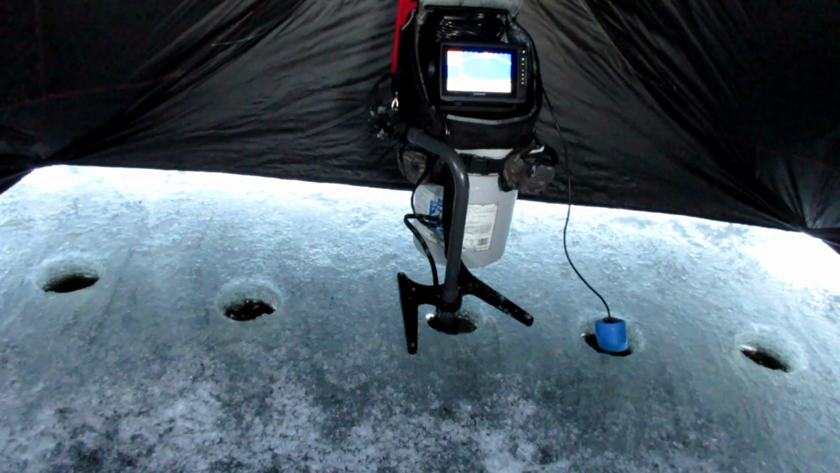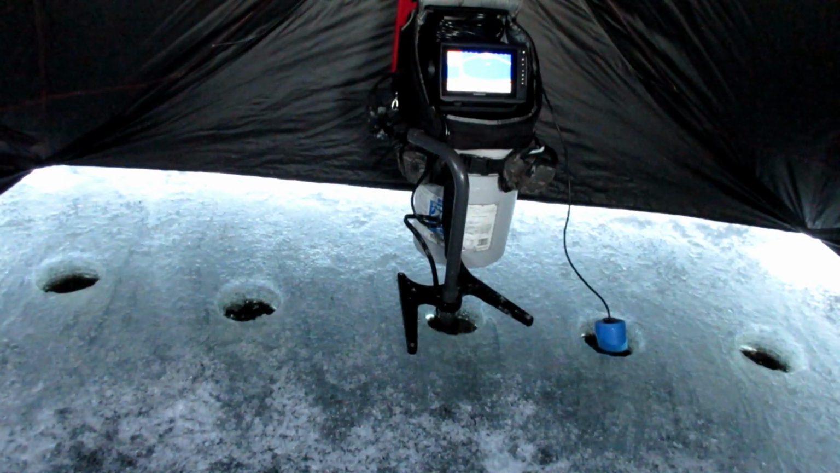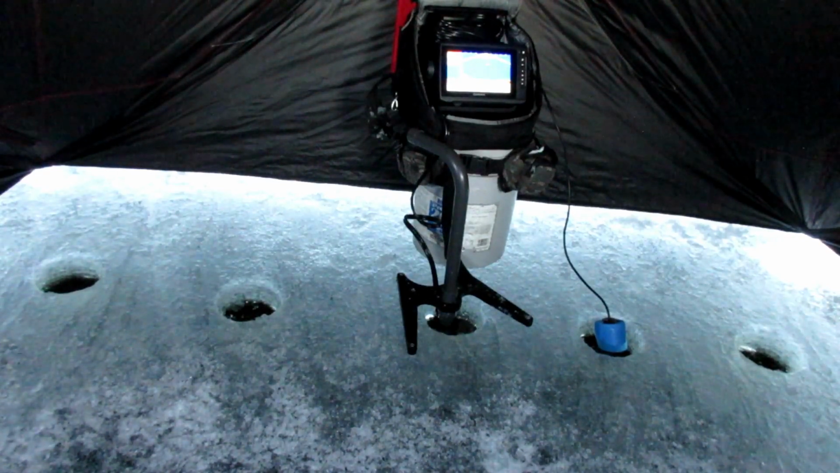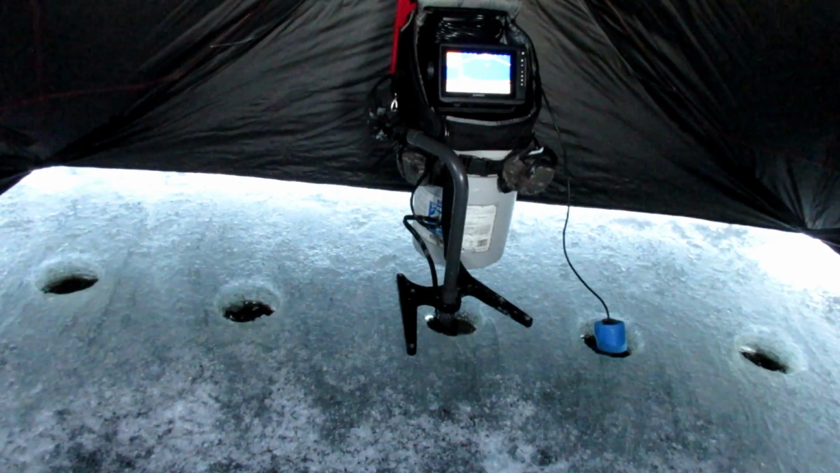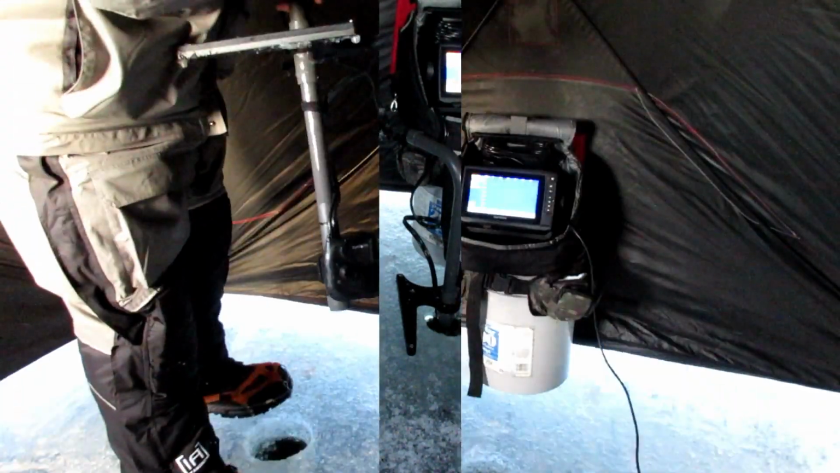Alright, so for the purpose of the demonstration, you can see I drilled 5 holes in the ice. I have one in the middle that has the actual Panoptix transducer, and the next hole to the right, you'll see has the traditional ice transducer, and then there's a few other holes off to the sides. I'm going to demonstrate how when I drop my jigs, you can get an idea how this is going to work and what you can actually see on the screen.